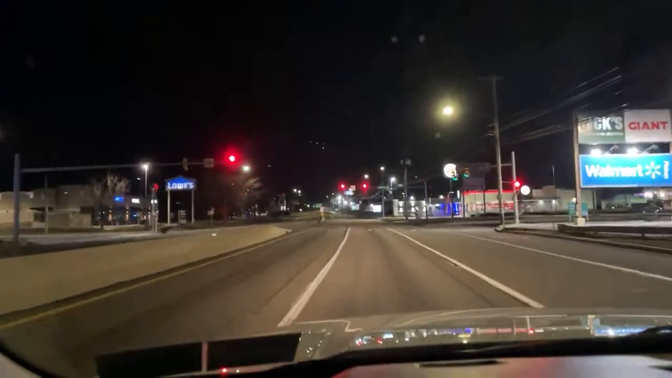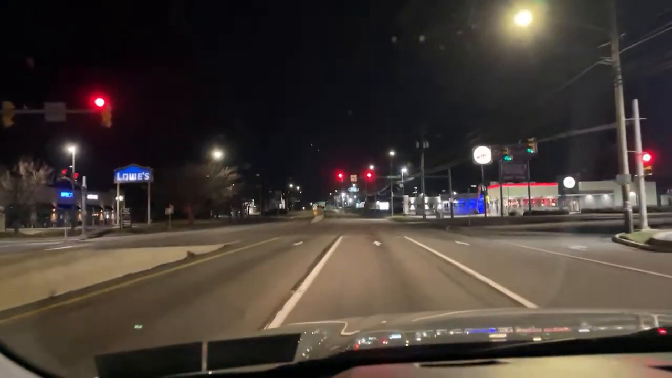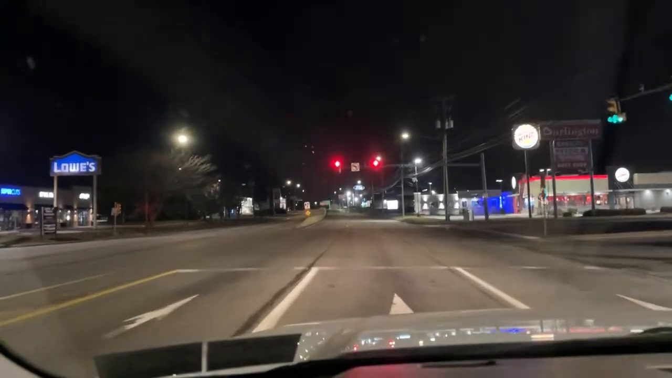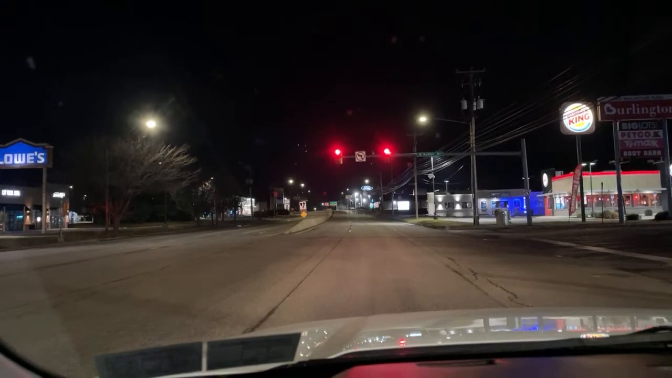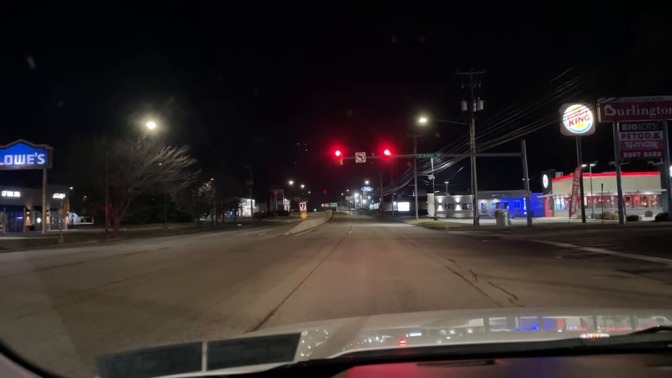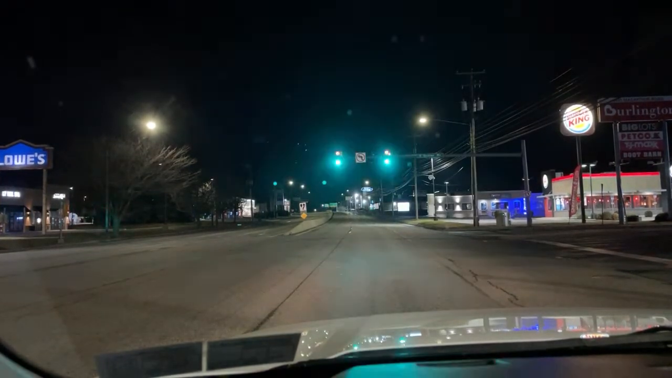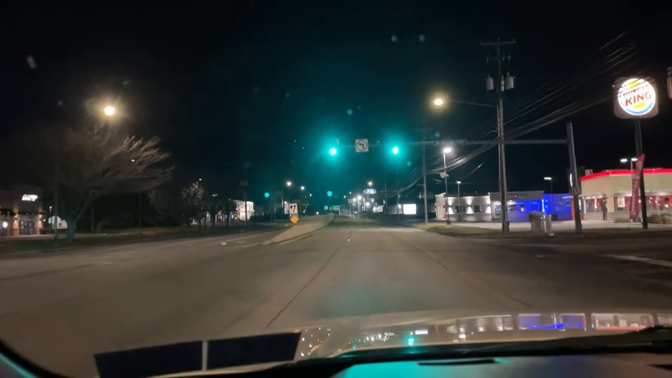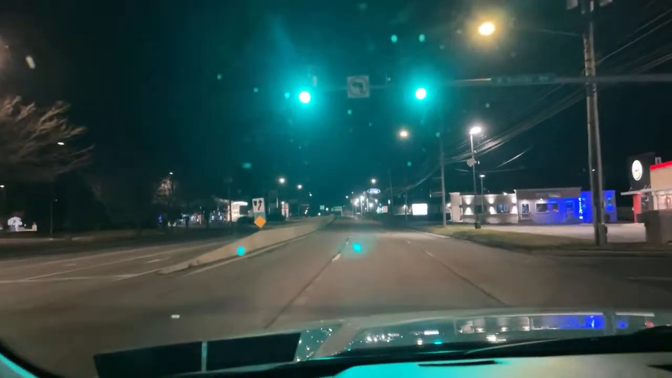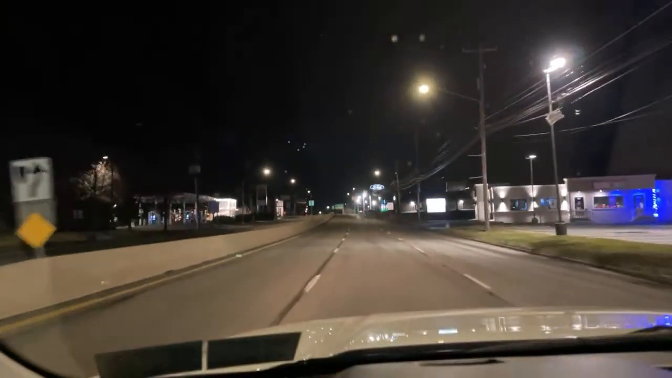So, I thought about that long and hard. People that carry for protection and have a red dot, some type of optic on their gun, for as fast as you have to draw that gun, you're not going to have time to turn on your optic. So that's a waste of $600.